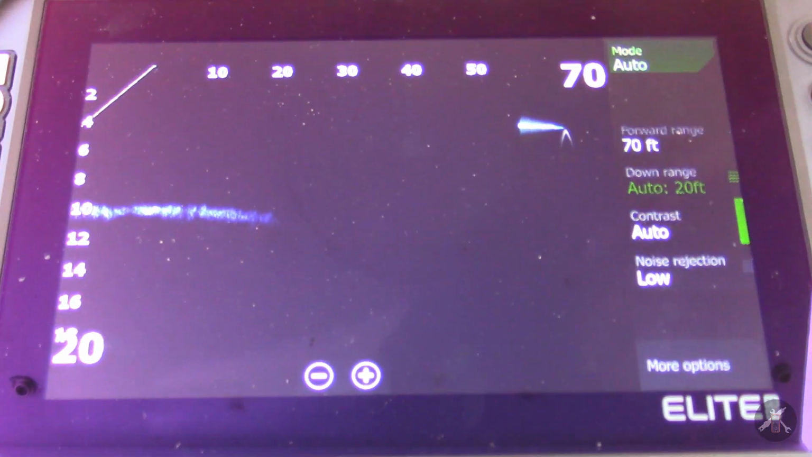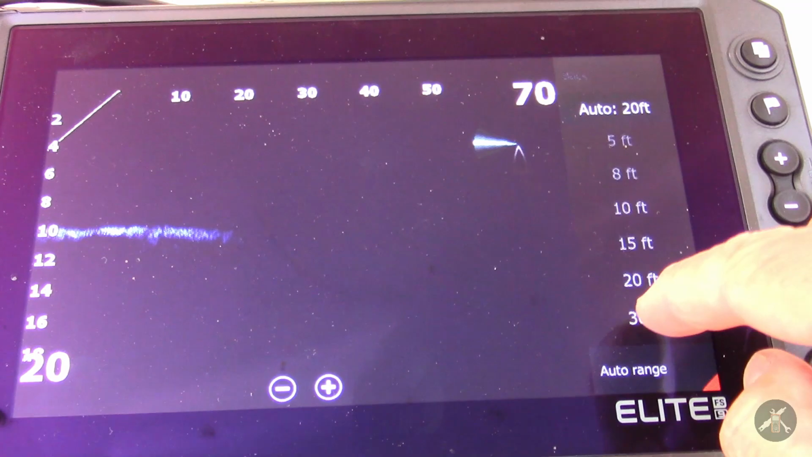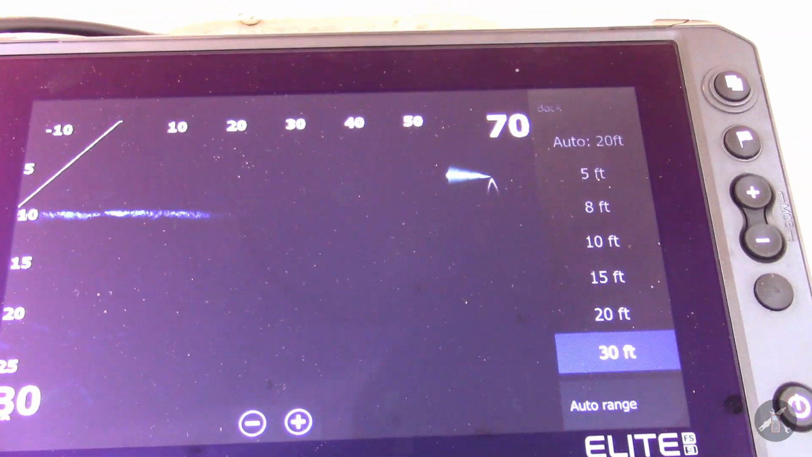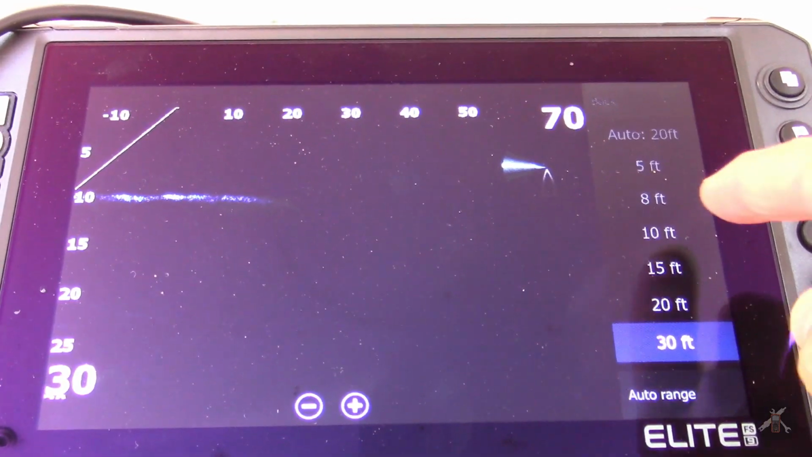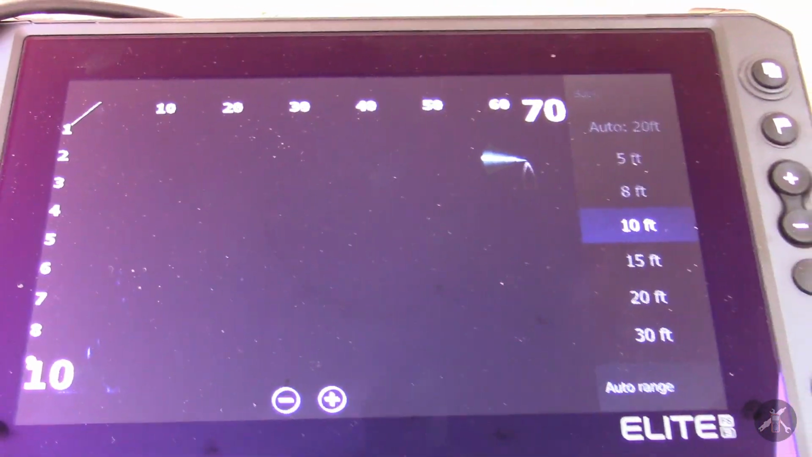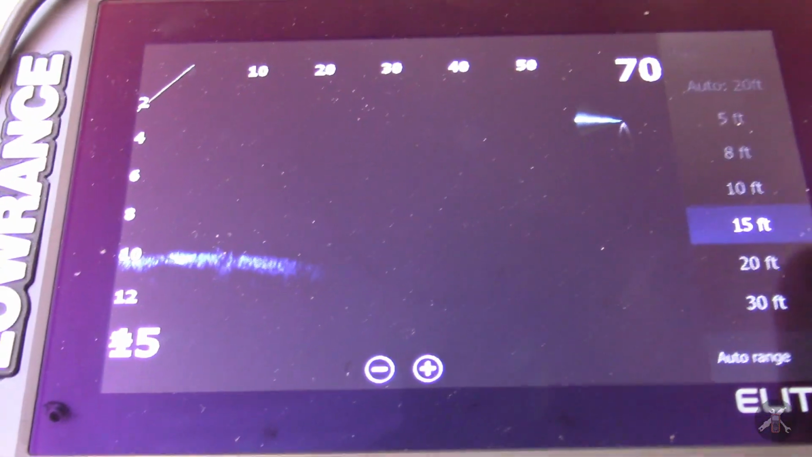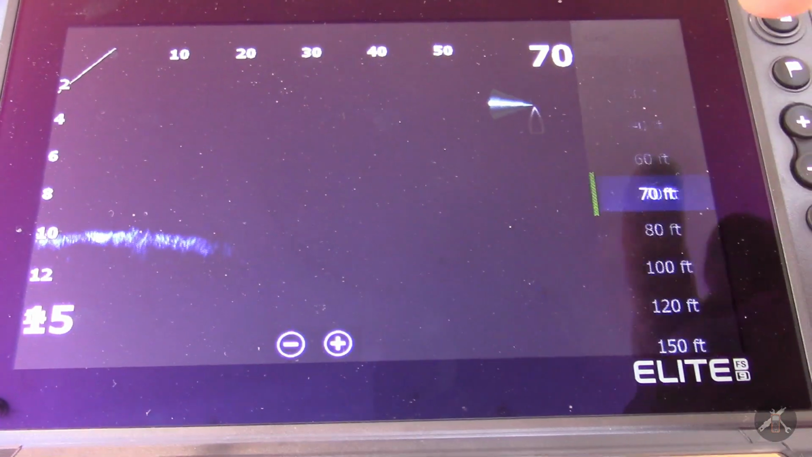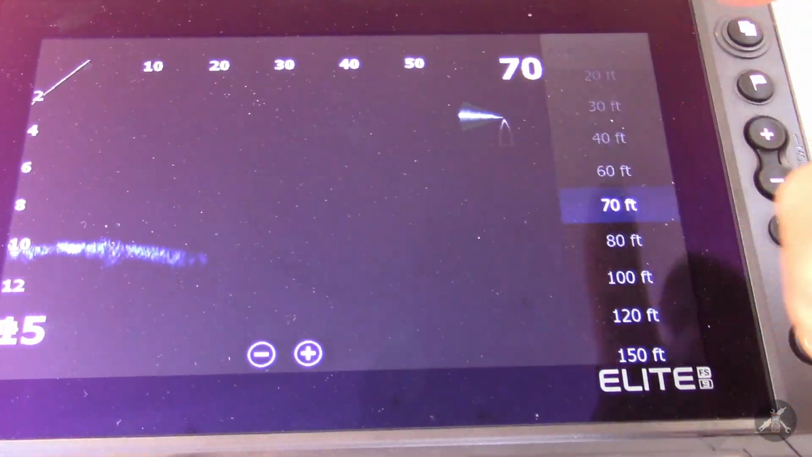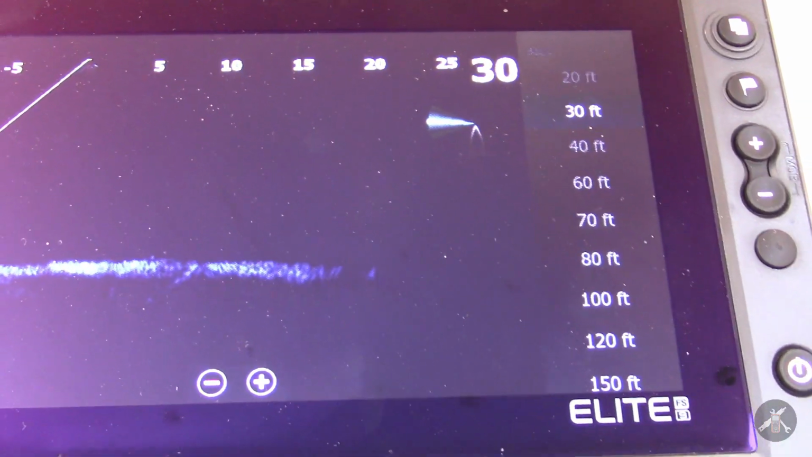So this is, again, the forward view, and if I shorten up that range a little because of the depth, no, that wasn't what I wanted. Let's go to 10 feet at 15 feet depth, and let's shorten the forward range. Make that more like 30 because we're getting out a long ways. Let's see what we get.